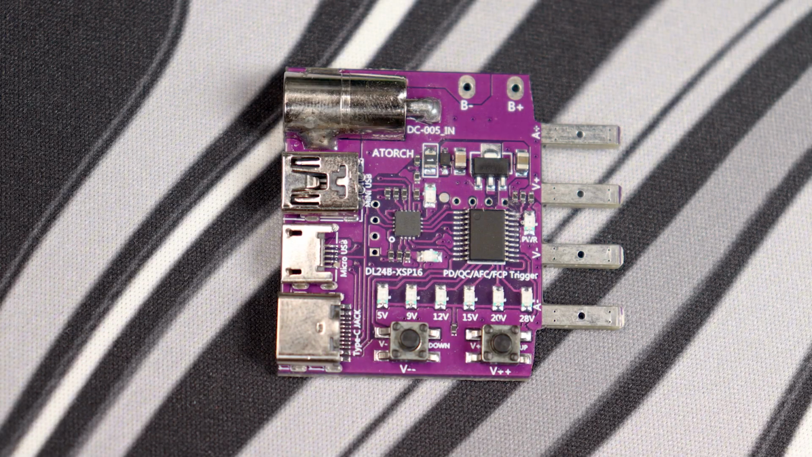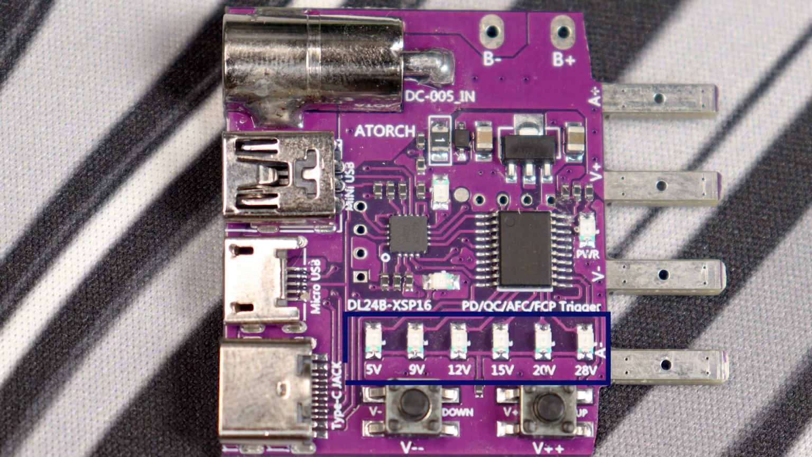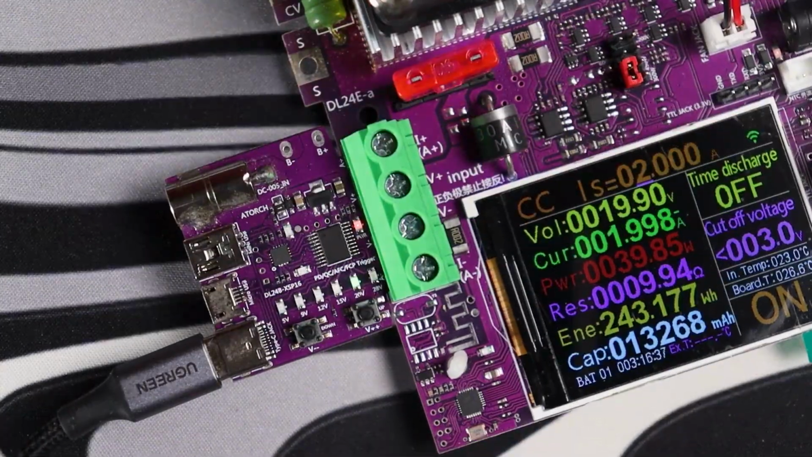Now, the controversial choice, no display. 6 LEDs instead, 5, 9, 12, 15, 20, and 28 volts. If you're already running an Atorch load tester, which has its own big display right there, adding a screen to the trigger board is just redundant power draw and extra cost.